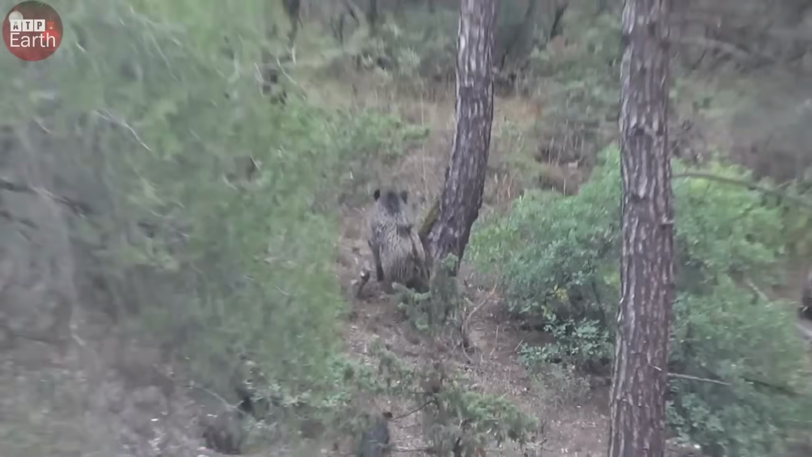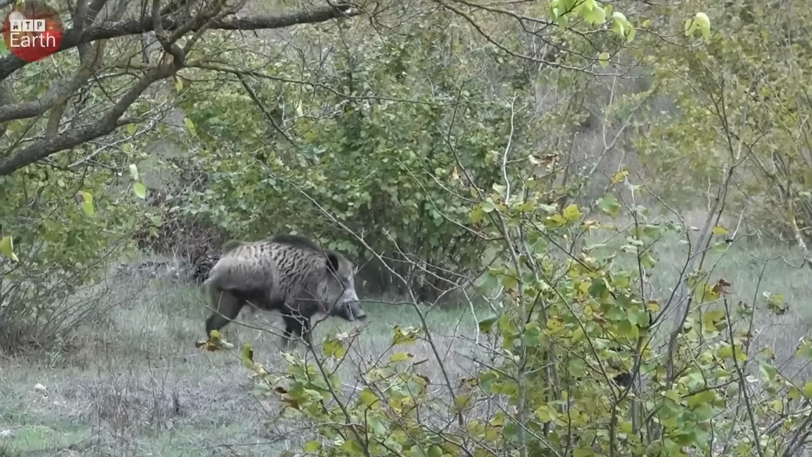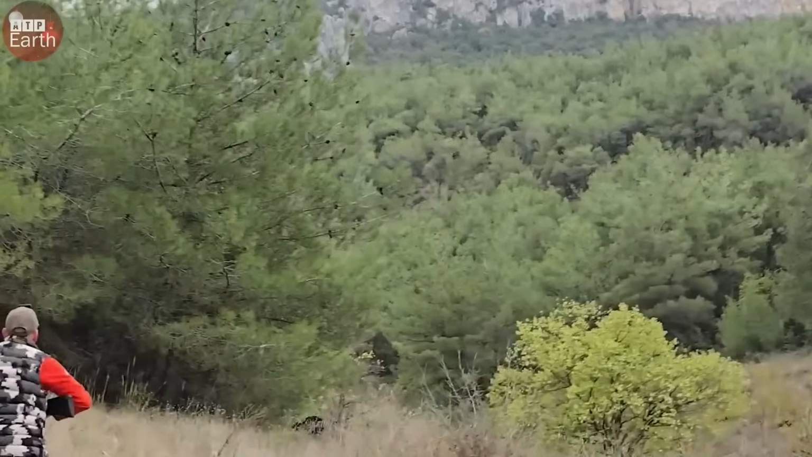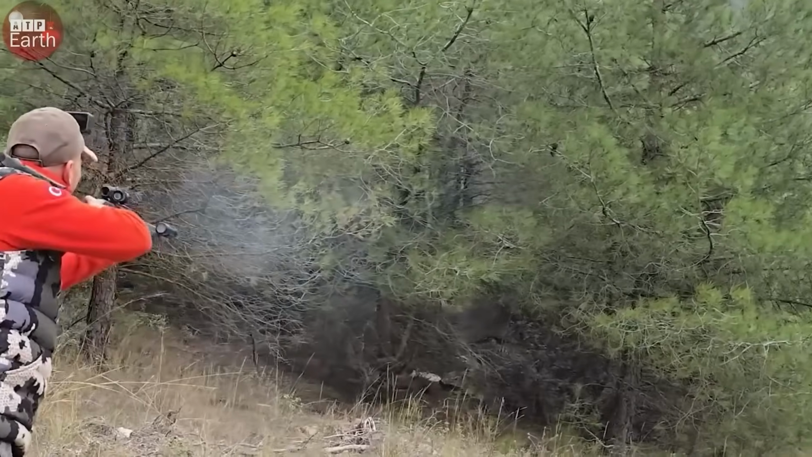Later, we headed to another hill known to be one of their favorite hiding spots. To our surprise, other hunters had already taken down boars in the same area. With teamwork and relentless drive, we wrapped up this challenge with truly impressive results.